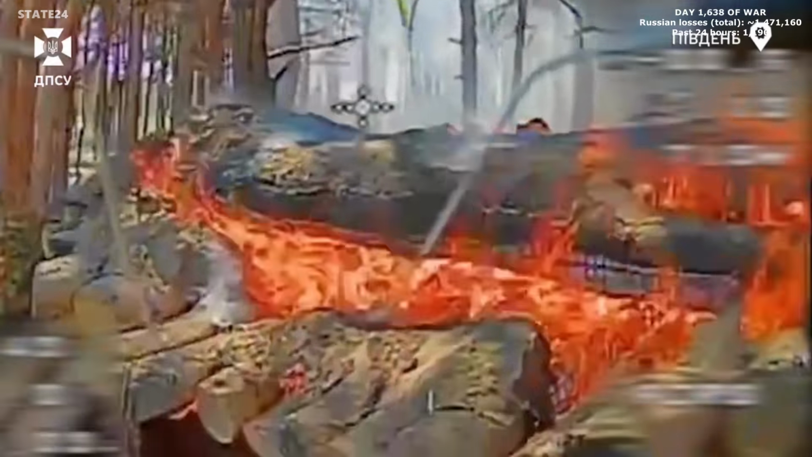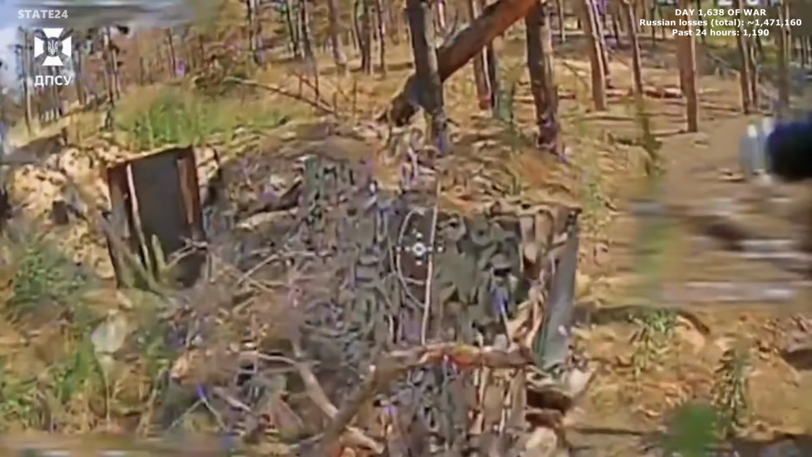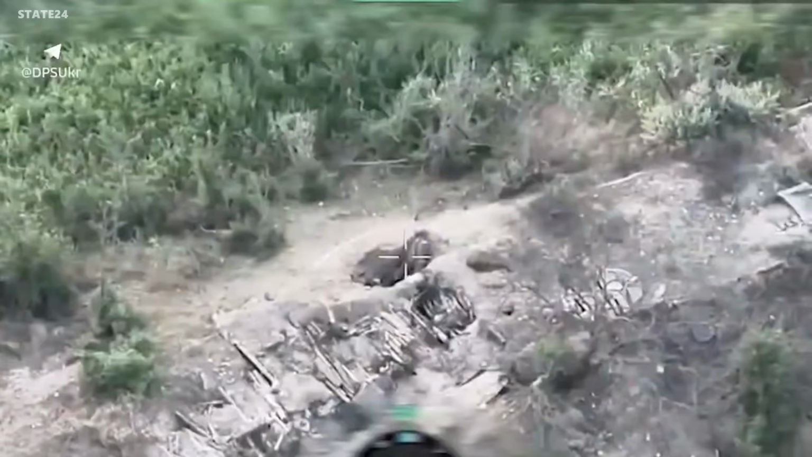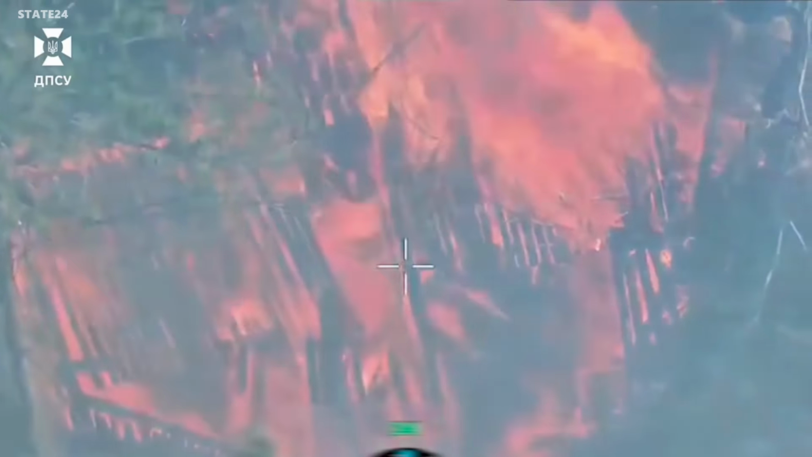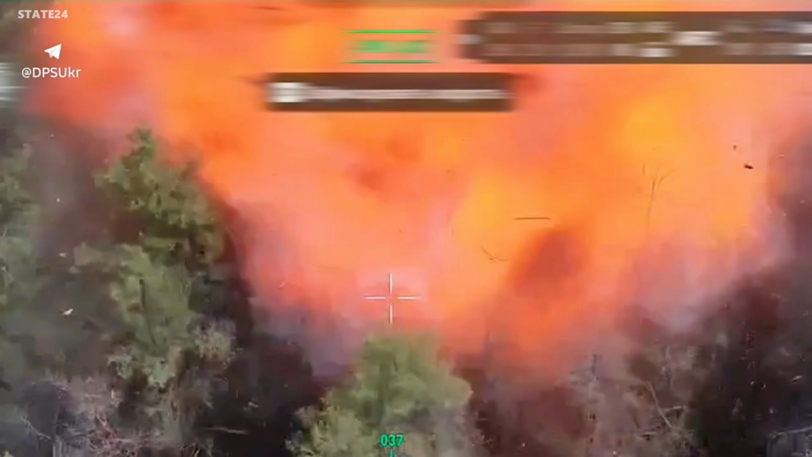3 artillery pieces, 3 communication antennas, and 2 electronic warfare systems, all hit in the same operation in the south. The artillery that was firing on Ukrainian positions, gone. The antennas keeping units coordinated, down. The electronic warfare systems protecting all of it from drone strikes, taken out by drones. Strip out all 3, and the position can barely function. That's what this operation does.